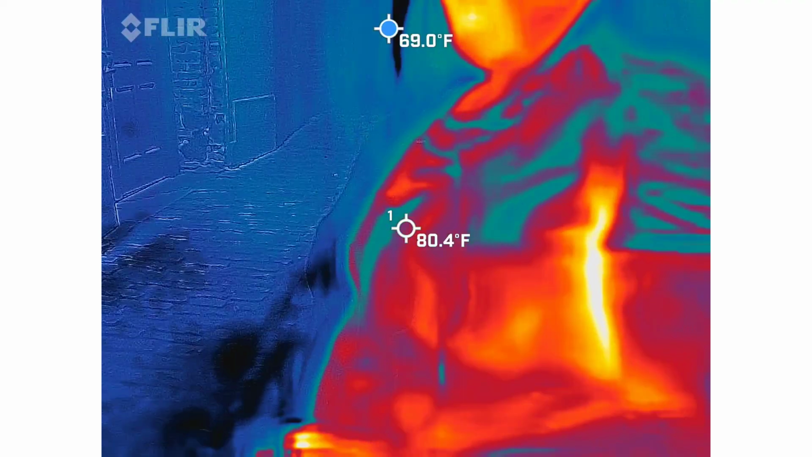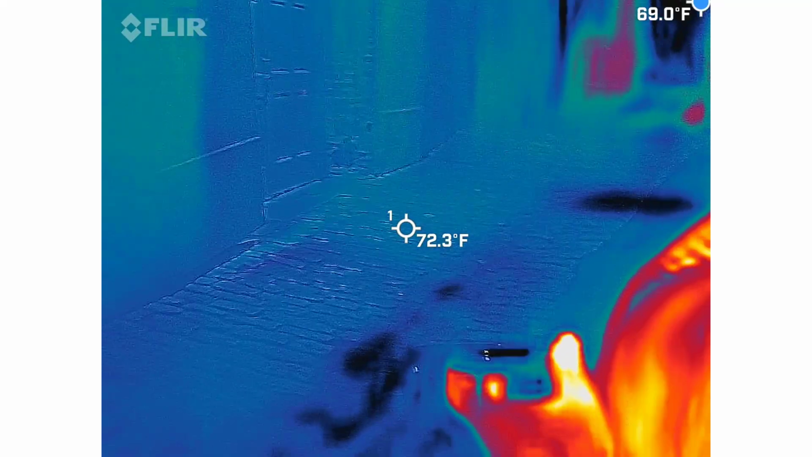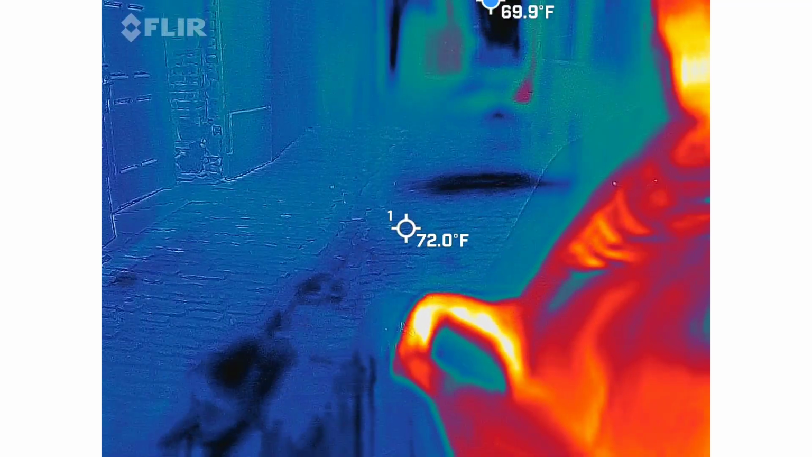Any names come through in the wand? I heard a man and a woman talking. Yeah, I heard it too. I couldn't hear the music. We got the name Dawn. The name Anna.